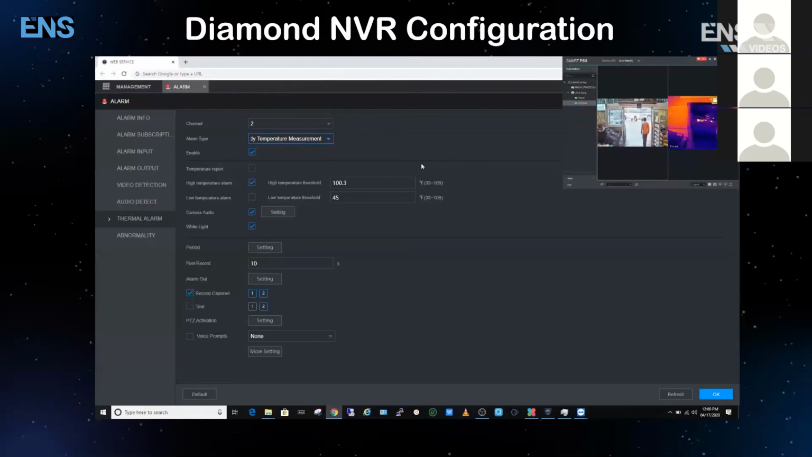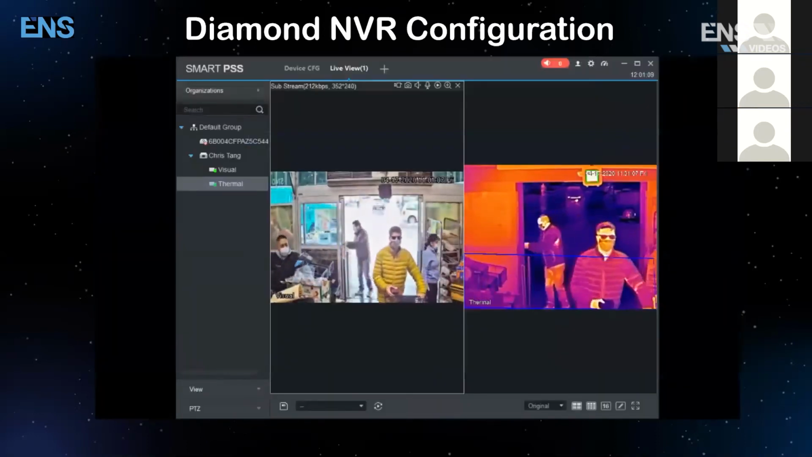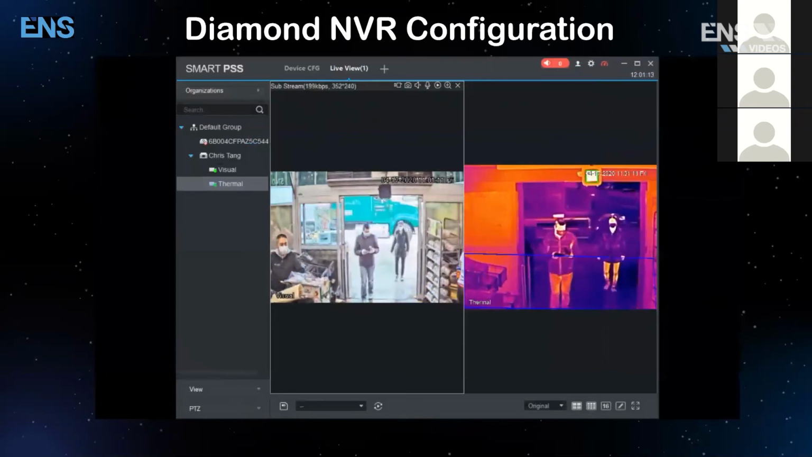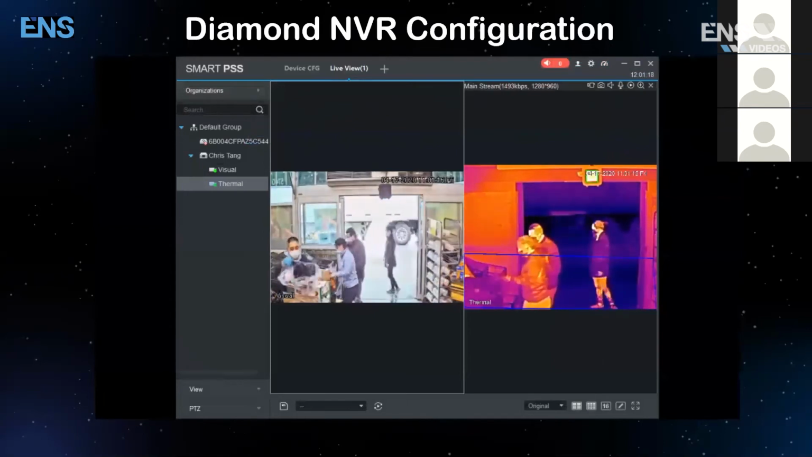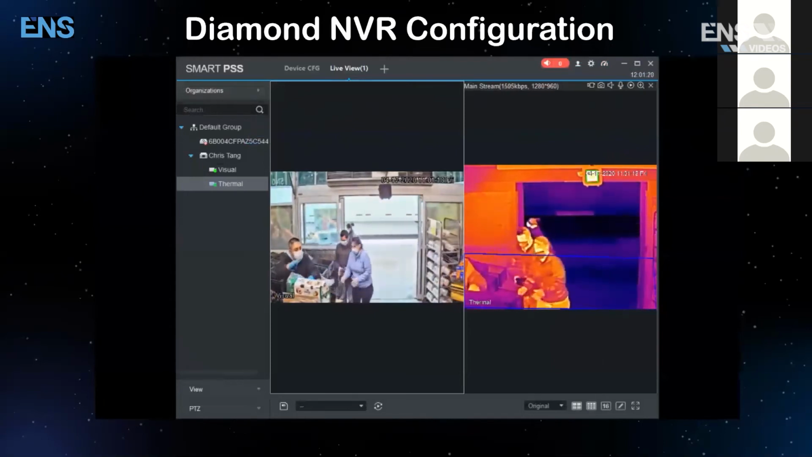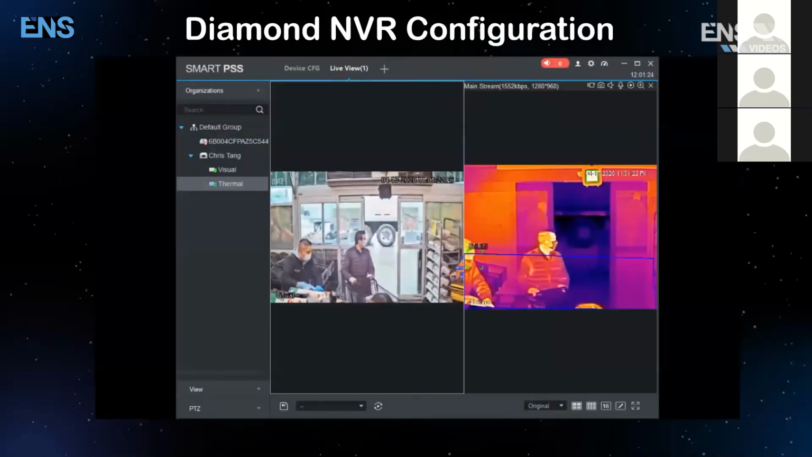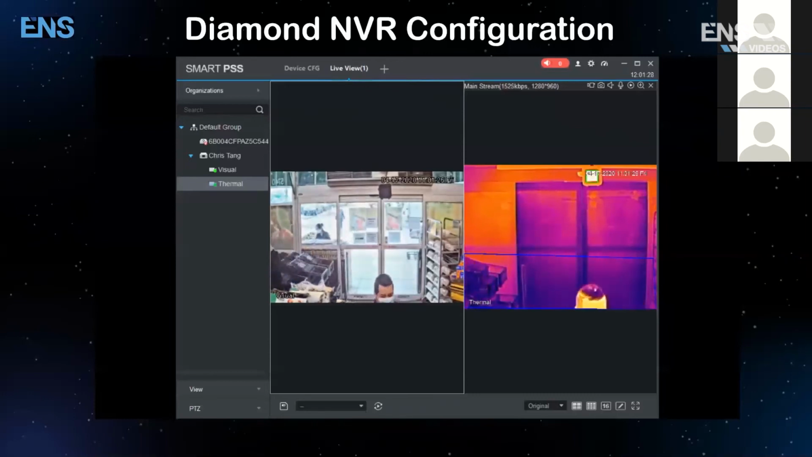Sure. 1 second. Wow. Okay. So over here, what you're showing us, it looks like a grocery application. One question that I have is, what does that blue box on the thermal camera represent again? So the blue box actually shows the zone or the area where you want face detection to be happening, basically.